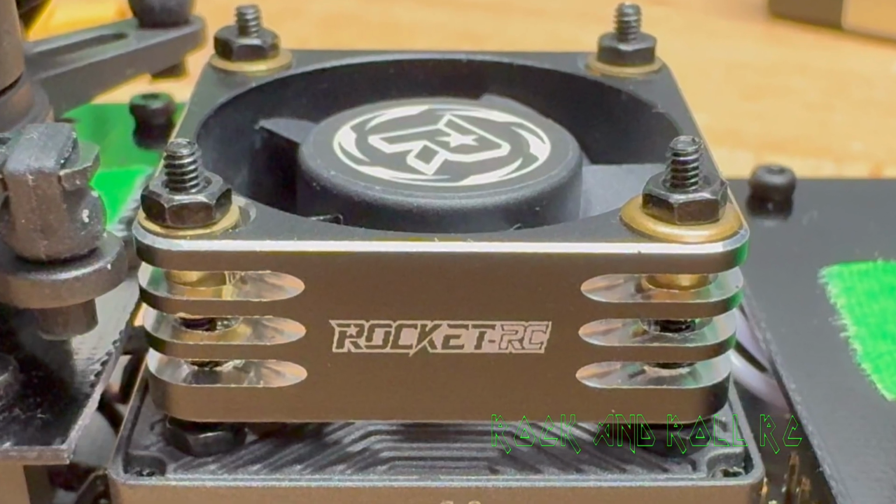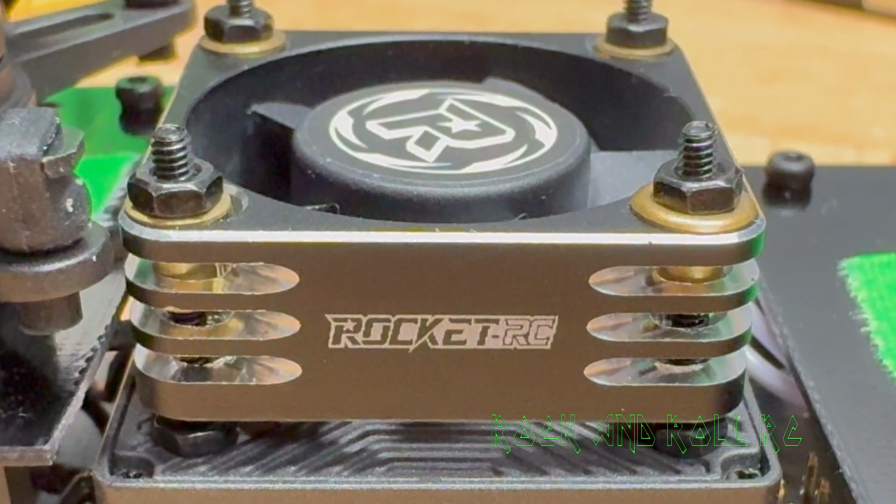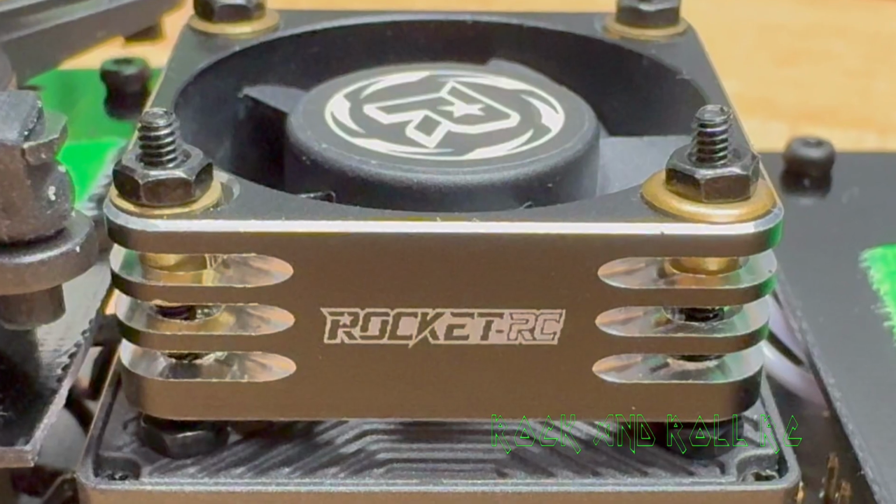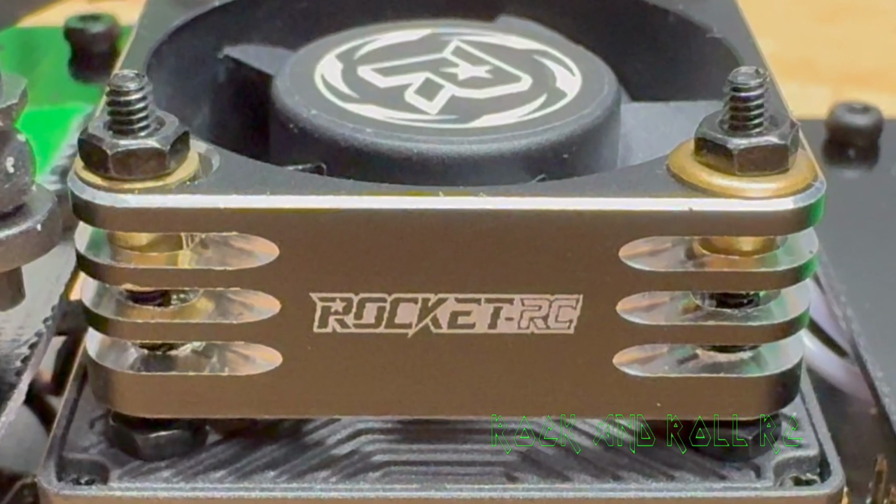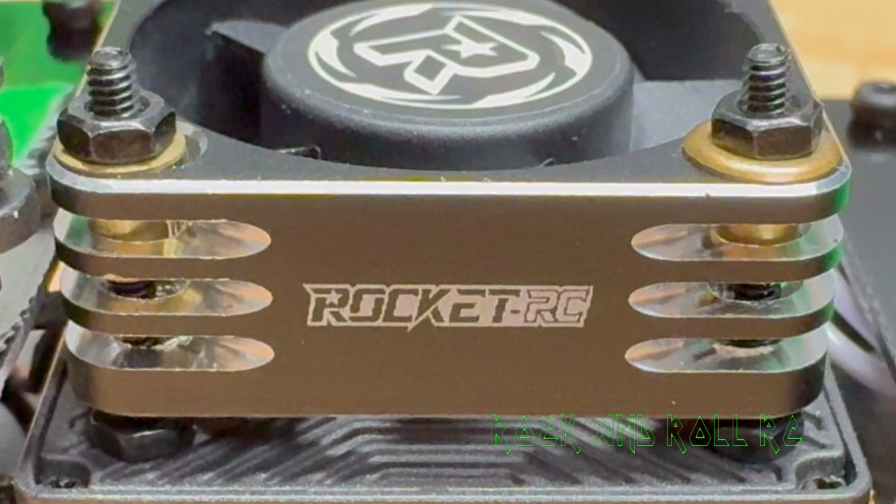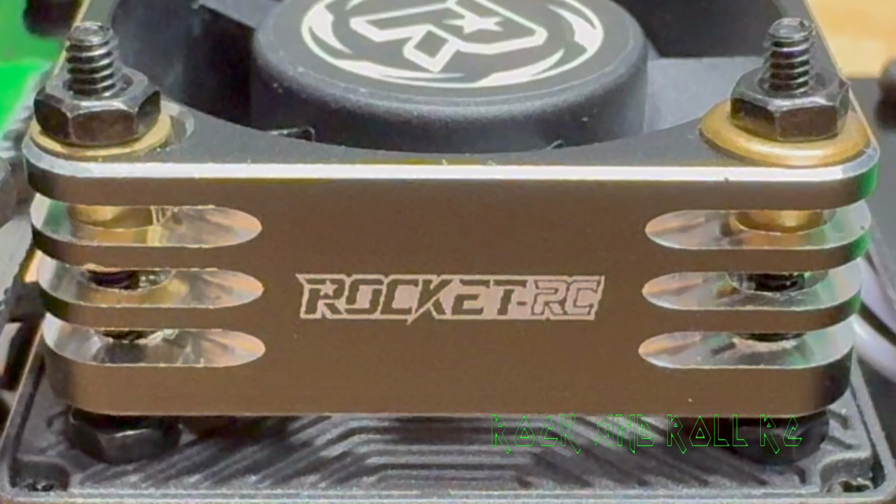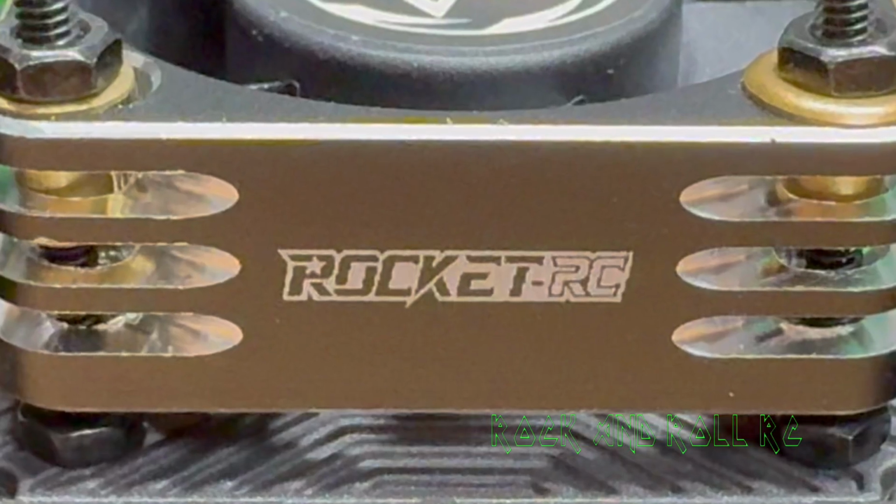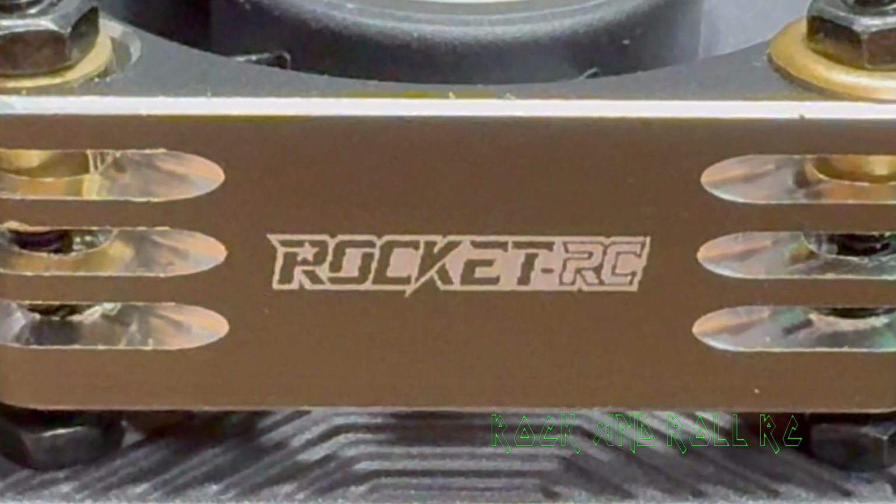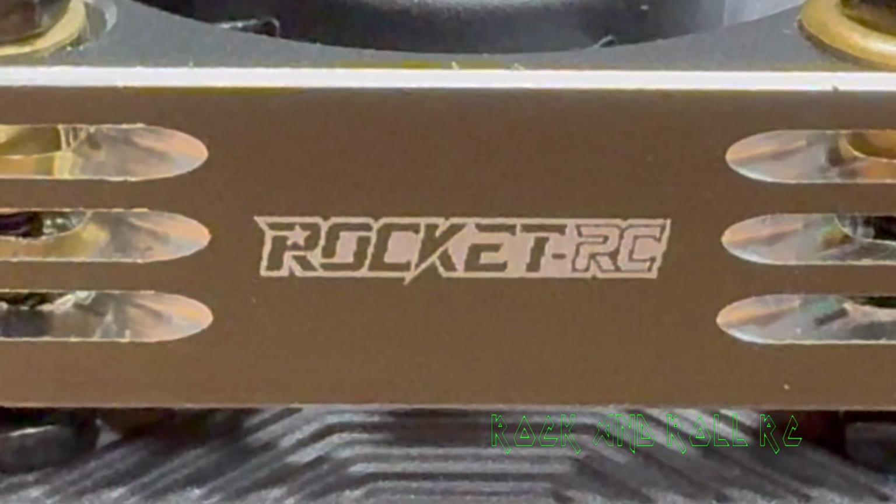In this demonstration, I have chosen to use the Rocket Motor 8.4 volt 22,000 RPM brushless cooling fan. I believe that makes it digital, which means I cannot simply reverse the polarity to change the direction of the fan. I have to physically remove it and flip it over.